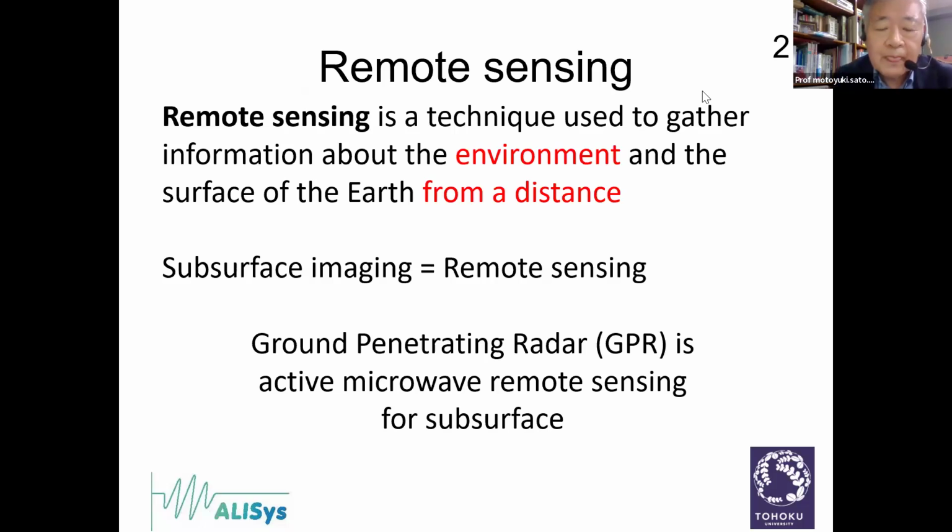Okay, so I think most of you are very familiar with remote sensing. It's a quite general terminology. Remote sensing is a technique used to gather information about the environment and the surface of the Earth from a distance. And I think most of you think about remote sensing techniques used for spaceborne satellite and microwave remote sensing or these kinds of techniques.